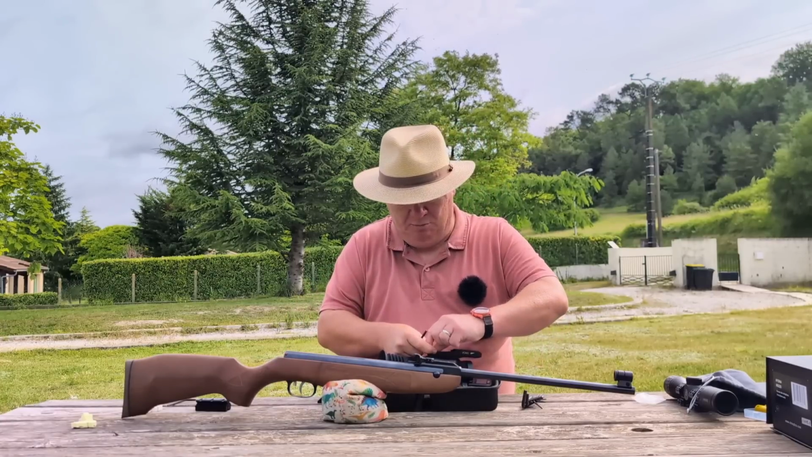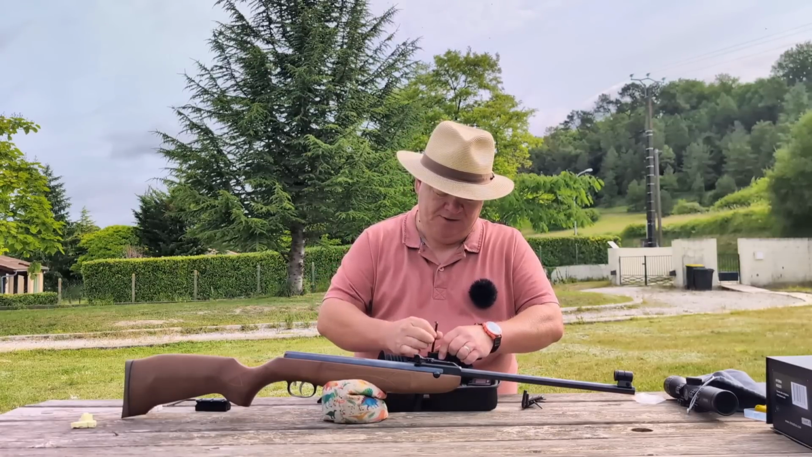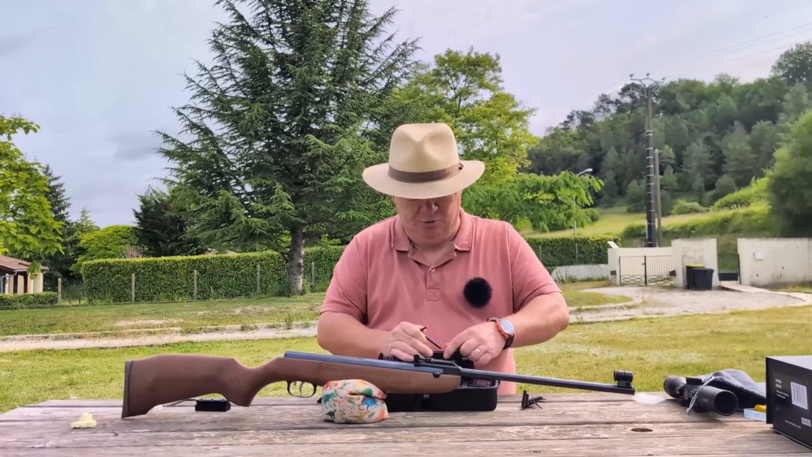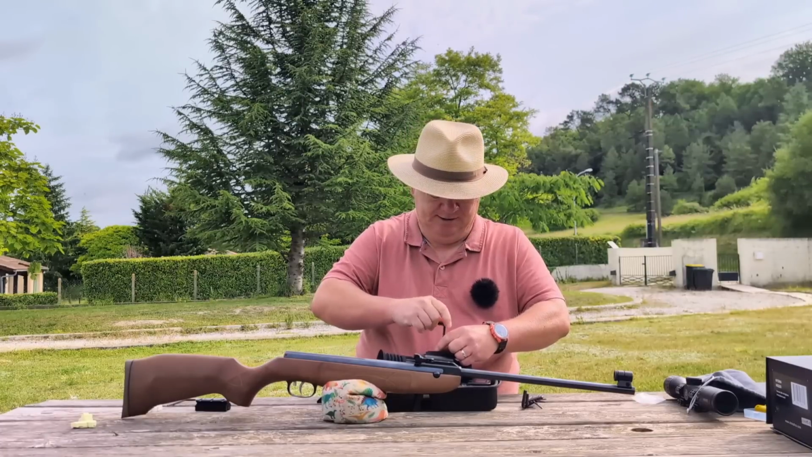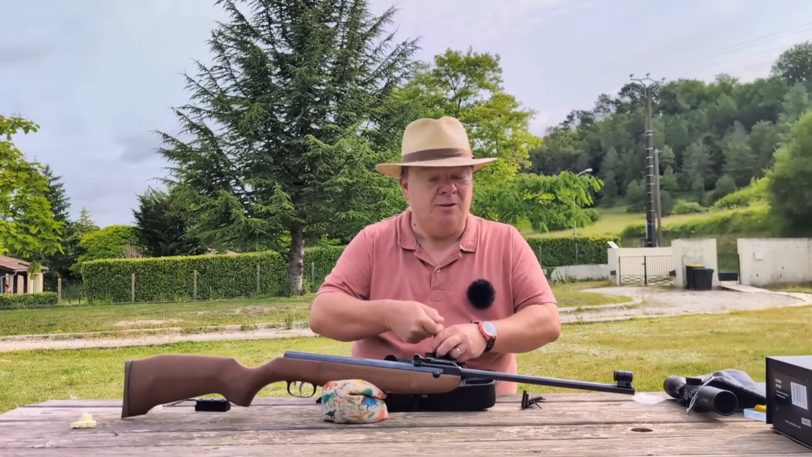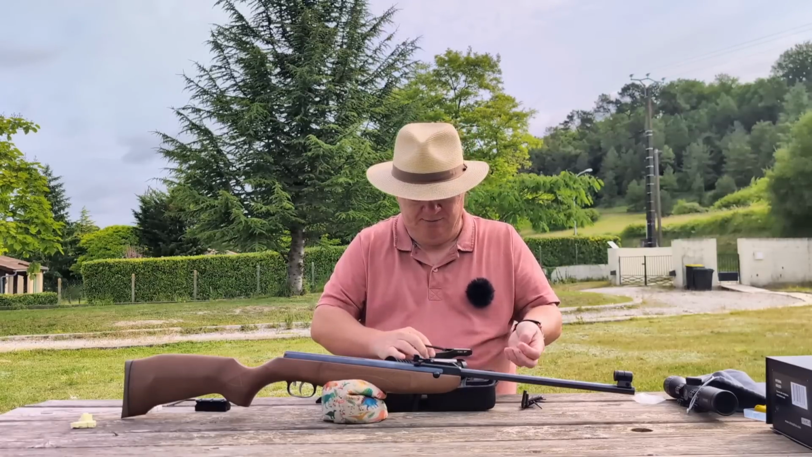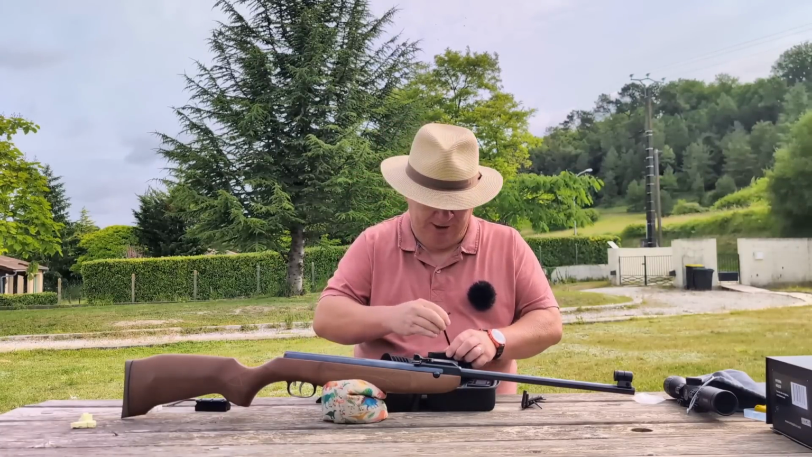Now I'm just going to pop the mount onto the scope here. This is how I've been using this the majority of the time, as a spotting scope, so I've been enjoying that an awful lot, but haven't had the mount on it because it simply wasn't needed. And I am going to be taking this to Le Mans with me, not on a gun, but I'm going to fit it to a tripod, and I'm going to try and get some footage. I'm not going to try, do or do not, there is no try.